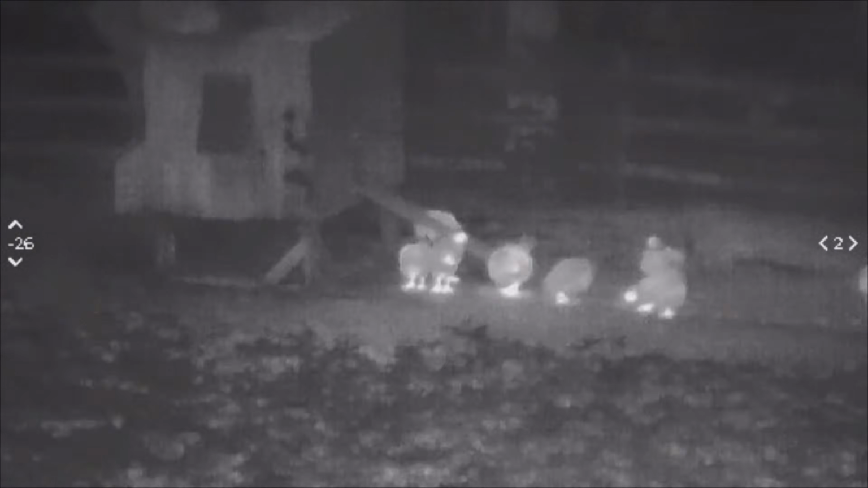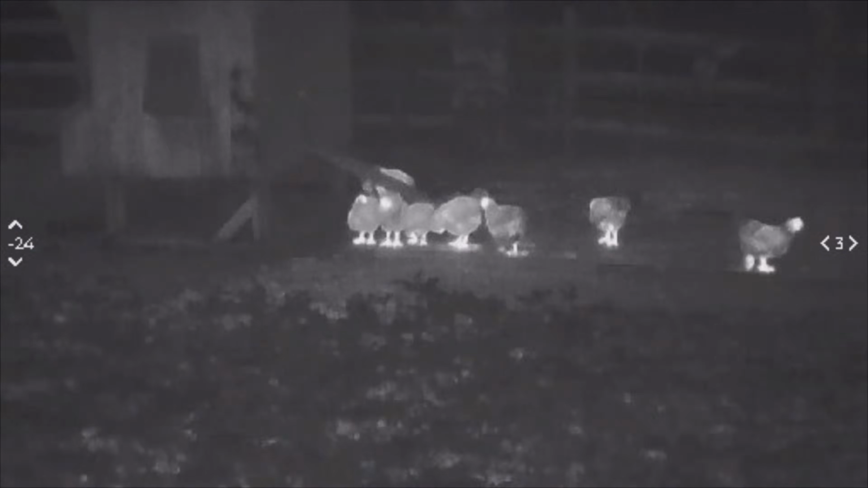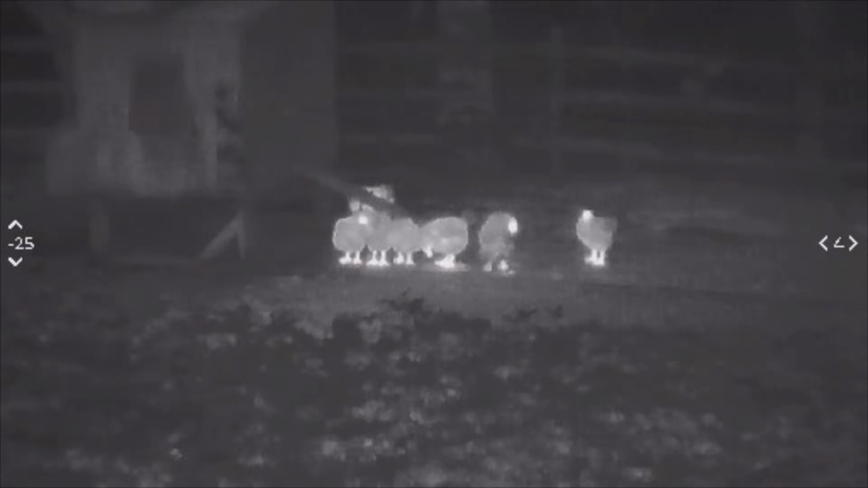Same button in forward. You click it down, it'll zoom, which is pretty fuzzy, but you can still look at stuff. I don't think it gives me anything more too much after the first 2 clicks. It gets a little too ridiculous, but it's nice that it has the feature, so pretty neat. Now, moving into the settings. Now, after the first button, those are the main functions, zoom and switching settings.